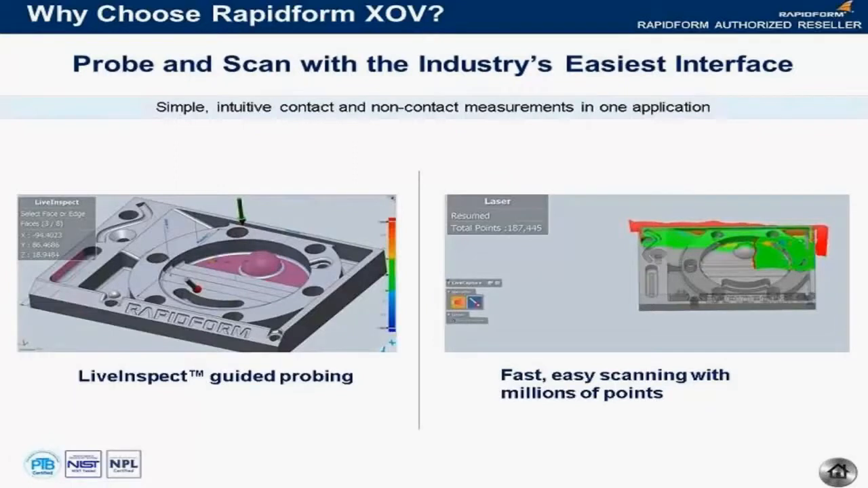Another reason to choose XOV, particularly with the release of XOV3, is that it now has the industry's easiest interface for probing and scanning. We'll prove that to you here in just a couple of minutes when my colleague Michael will actually do a live demo. But you'll see that the new Live Inspect probing process that's available in XOV is really, really straightforward, very easy to use,